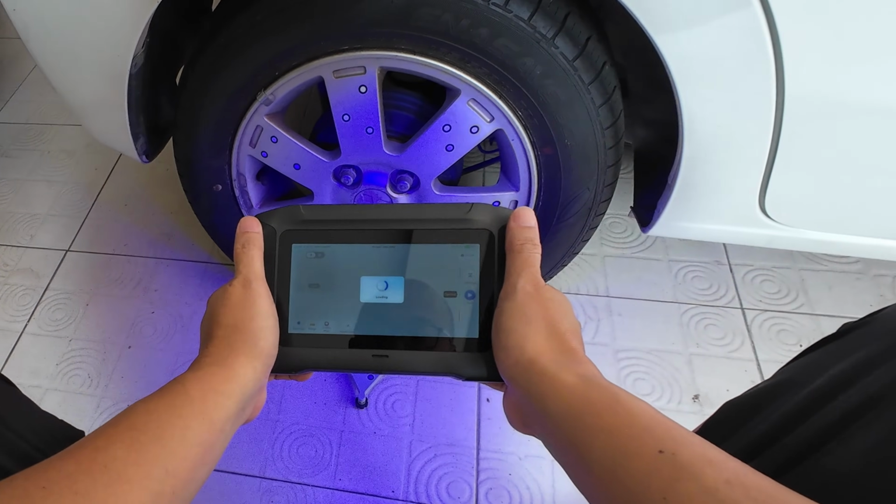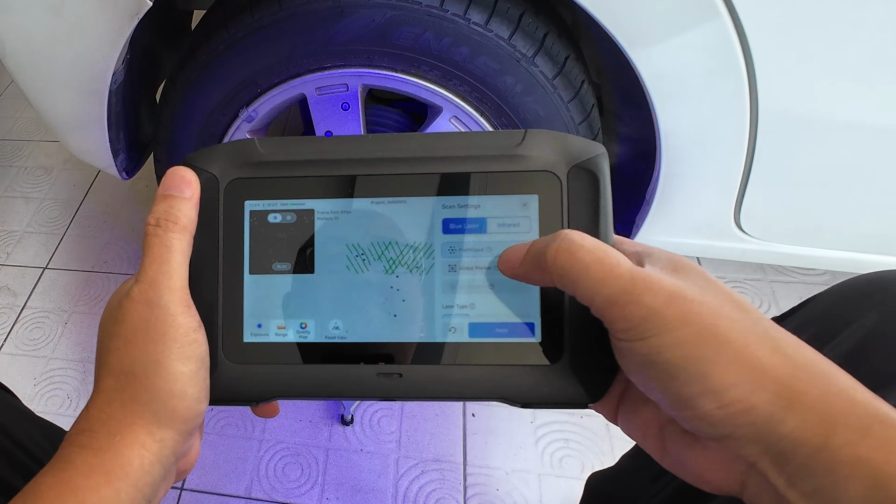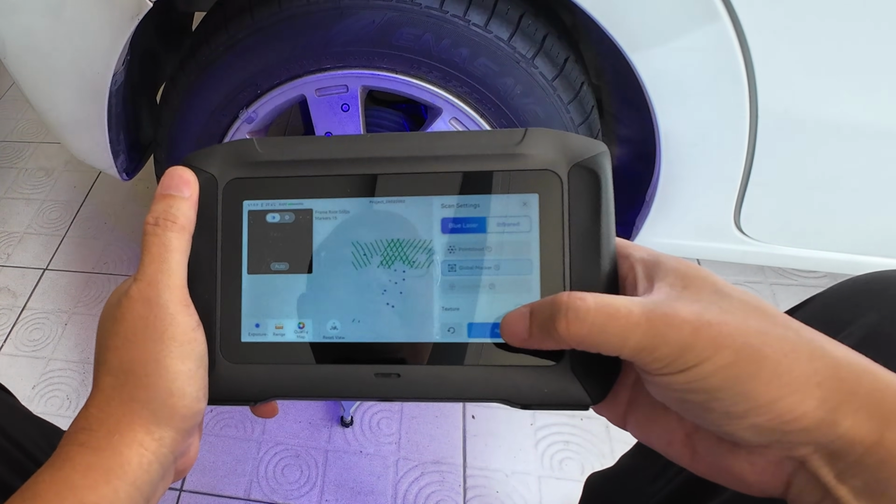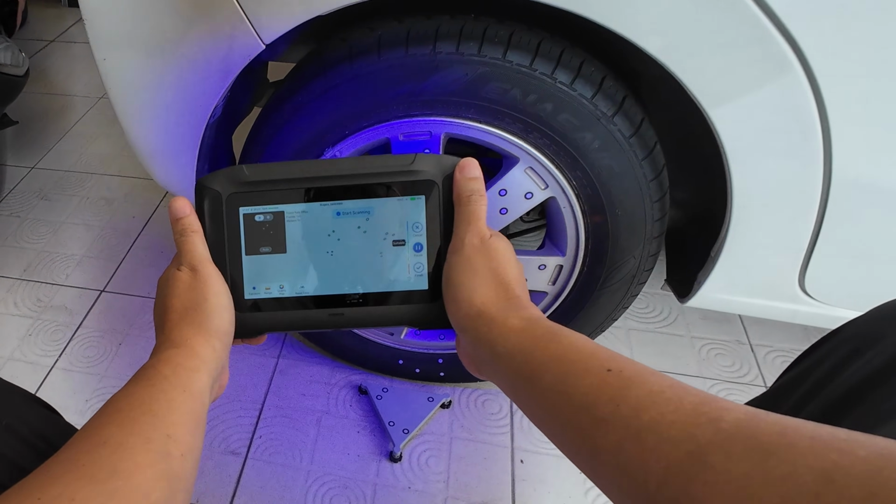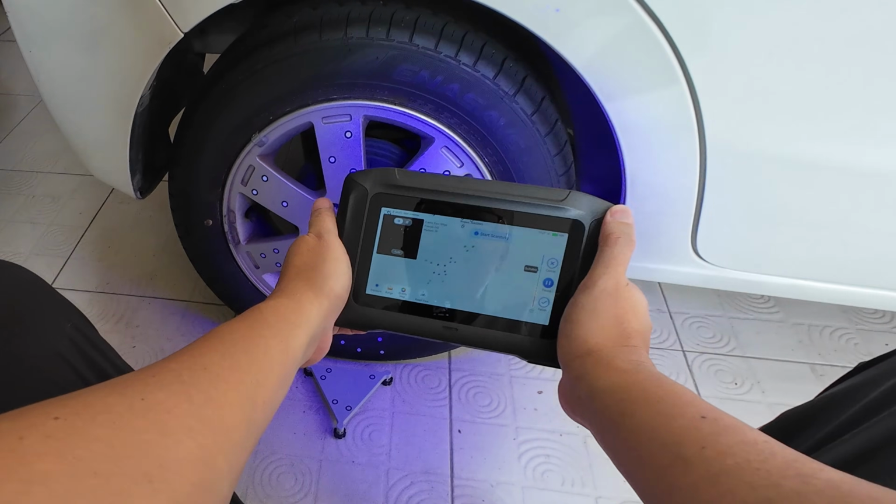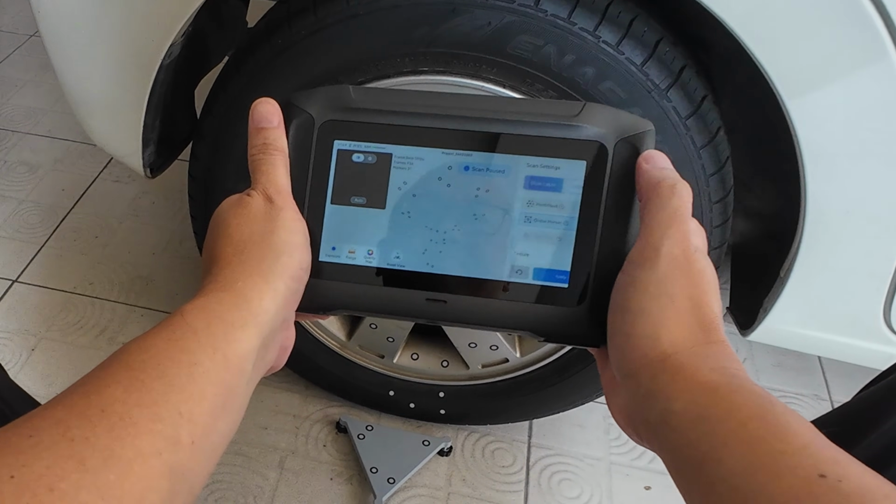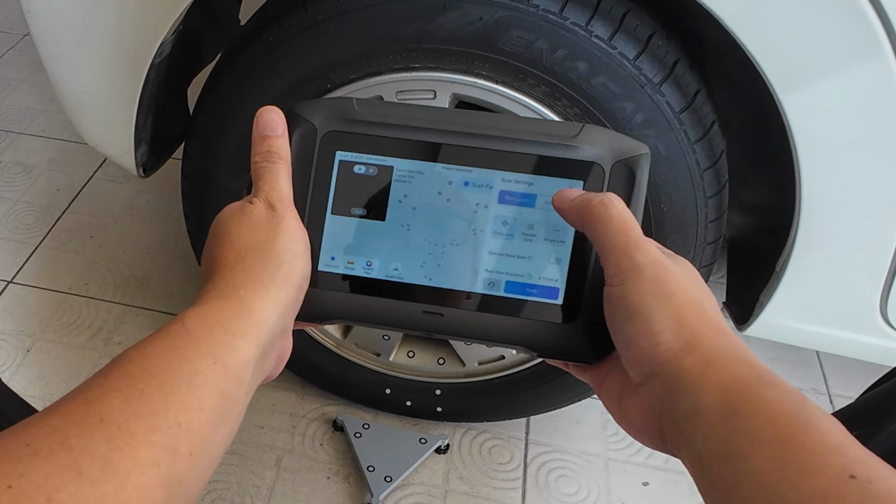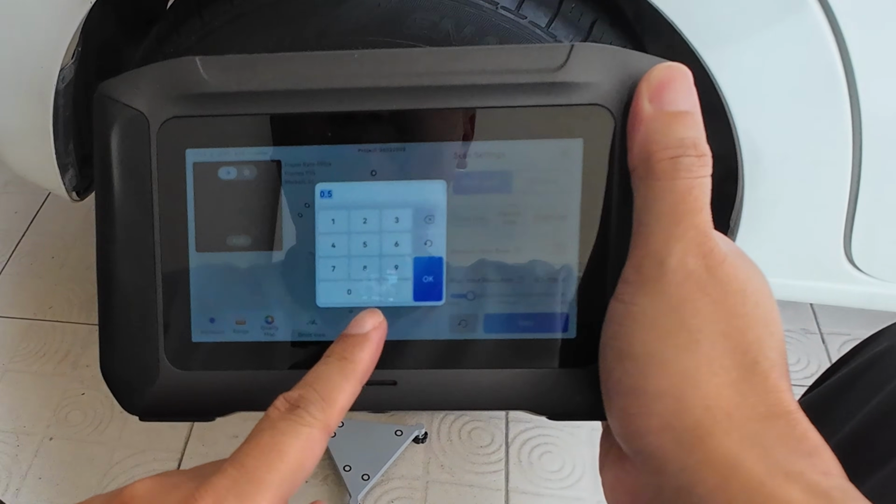This is Creality Sermoon P1, a laser scanner. I'm going to start by scanning the marker using the global marker function. Next, I'm going to switch to point cloud scanning and set the resolution to 0.3mm.